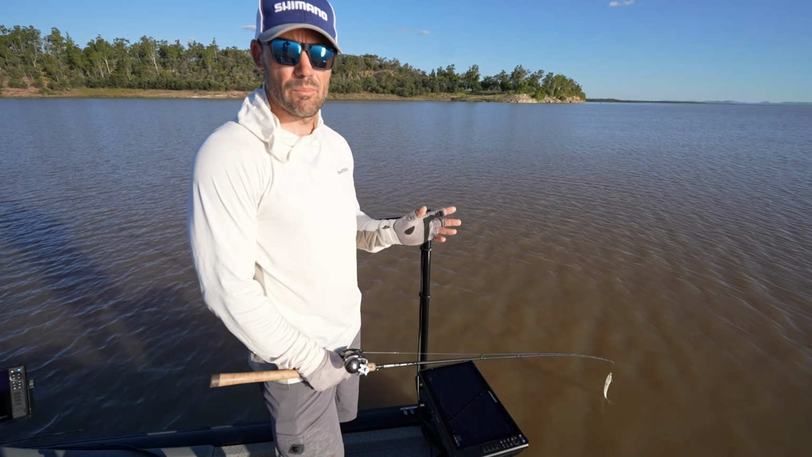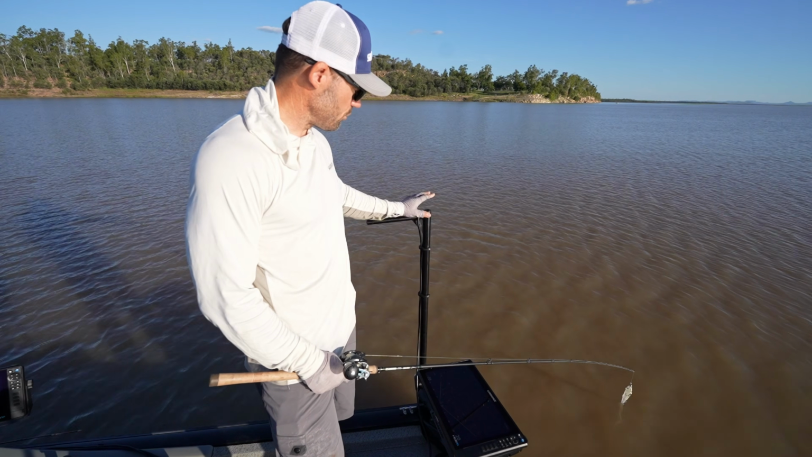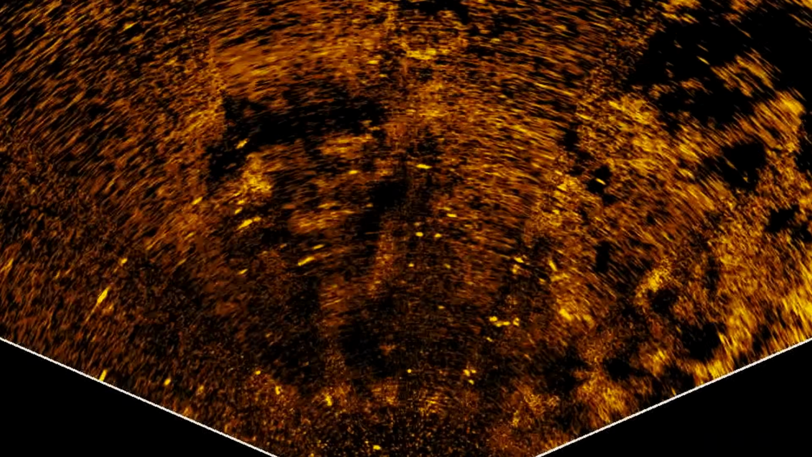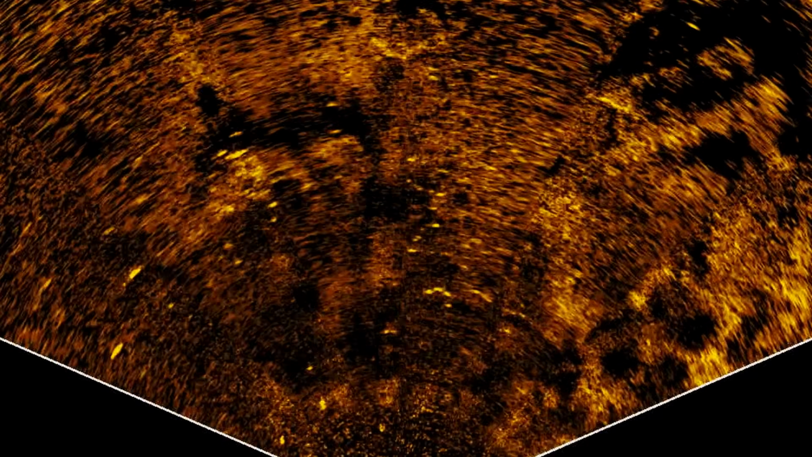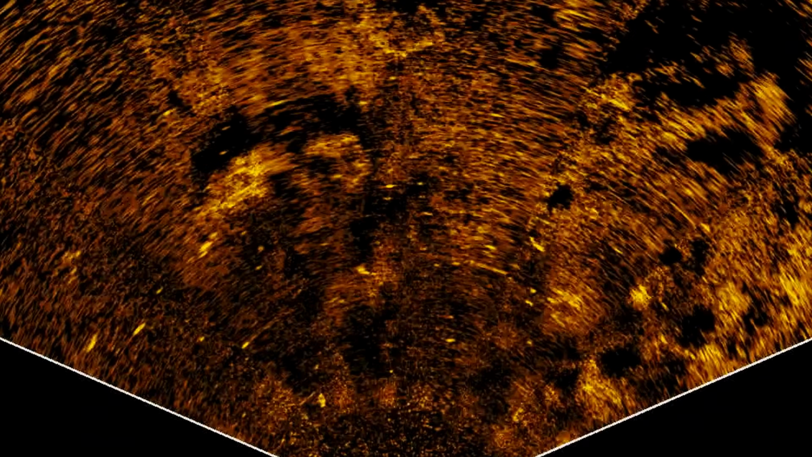When I'm chasing impoundment barramundi, typically you're going to have the back of your boat facing where you want to cast. So what I like to do is just leave the transducer basically pointing in a dead straight line. So now everybody that's on the back of the boat can look at the image and understand where that weed bed is or where those fish are grouping up in comparison to how the boat is facing.